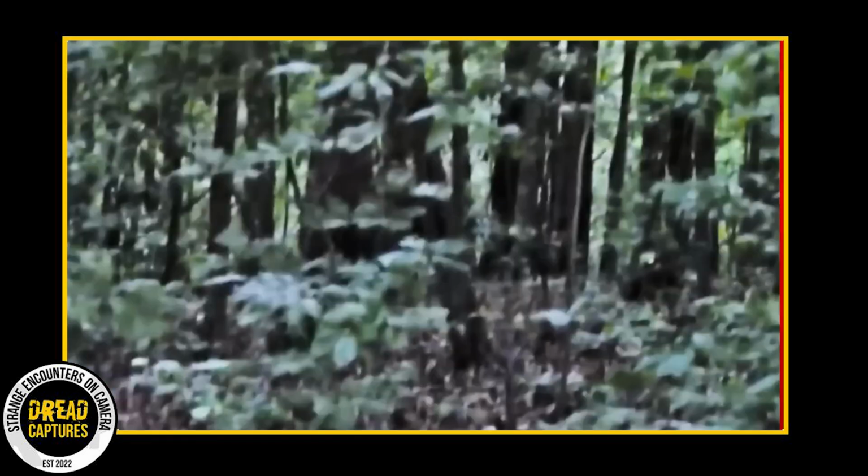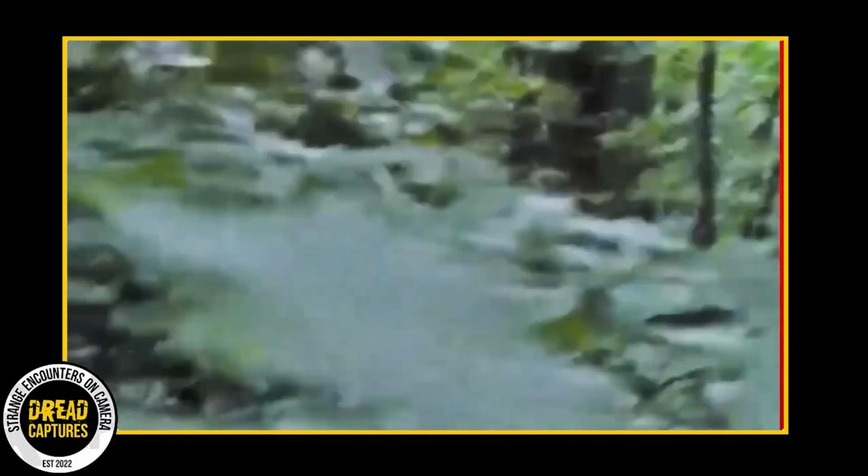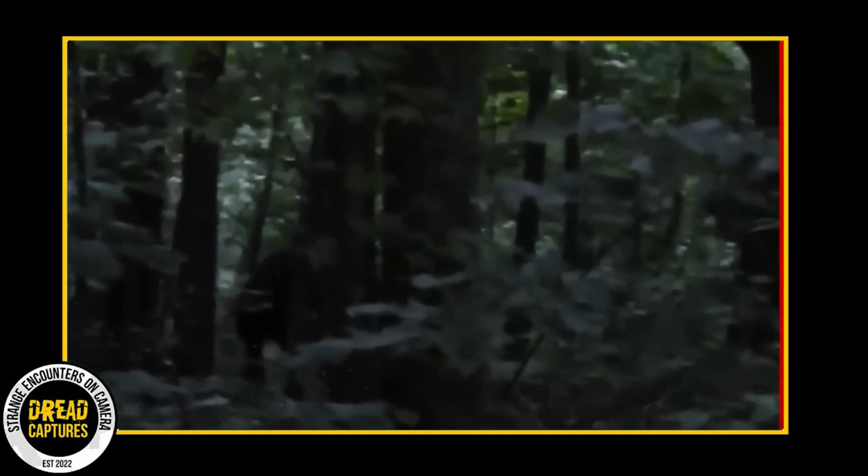And then it hits him, like one of those light bulb moments you see in cartoons. He's not just chasing any old creature. He's on the heels of a Bigfoot. That realization alone makes him hit the brakes. And thankfully, the creature isn't in a fighting mood. It leaves him be, and our man's left standing there, probably the luckiest guy around.